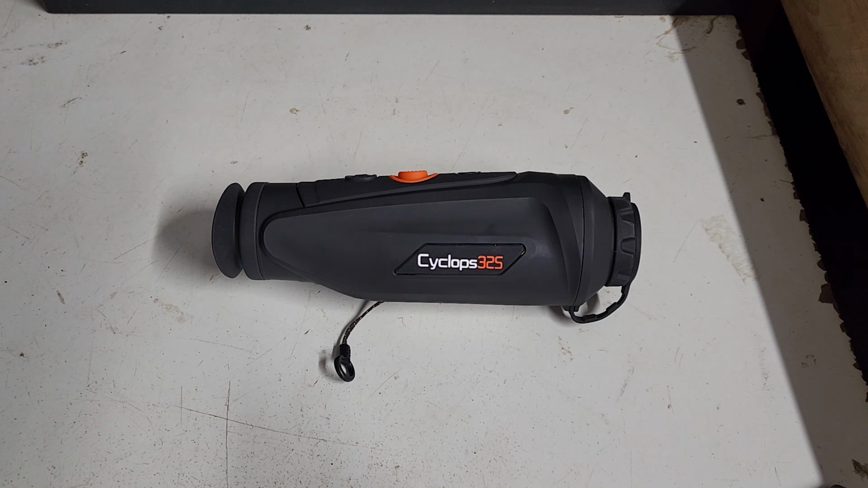It does have two internal 18650 batteries, so you get a really good runtime out of this. There's a couple of things about this device that are different to other devices. And the reason why I'm starting with the 325 is we sell a lot of the devices in that 25mm focal length. They're a good introductory price device. You know, they're good for detection.